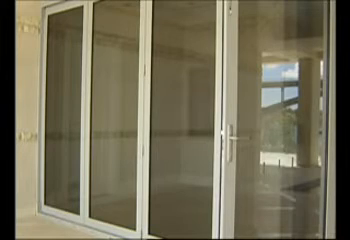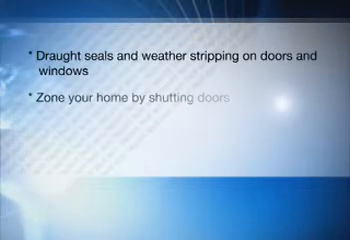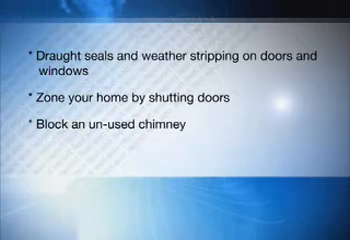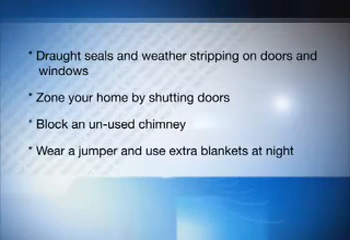Double glazing the doors achieves an instant 5-star energy rating and not only keeps the heat or the cool in, but also reduces noise levels. Here's some other tips. Weather strip doors and windows to eliminate drafts. Zone your home by shutting doors. Block off an unused chimney and do what your mum told you. Wear a jumper and turn down the heater.